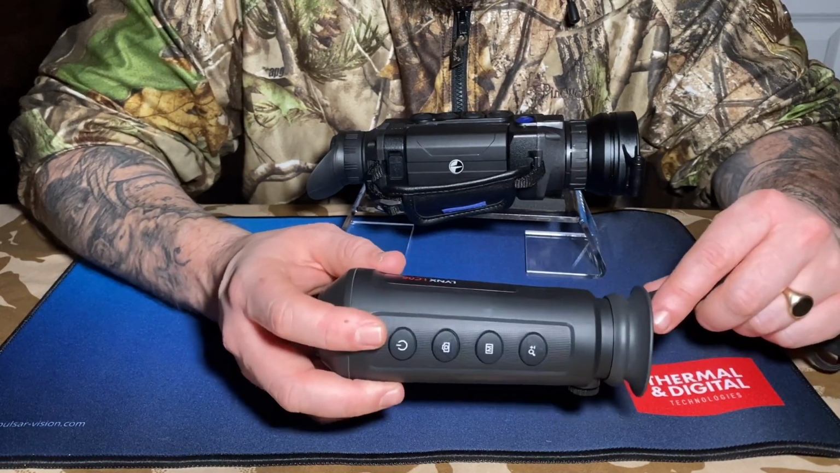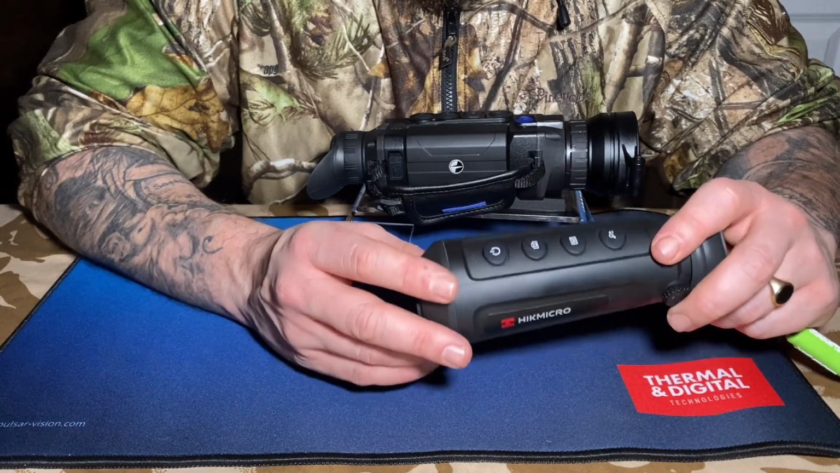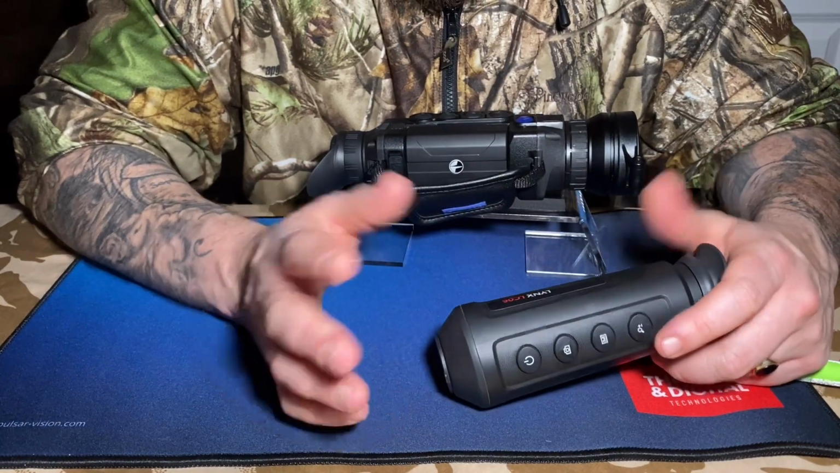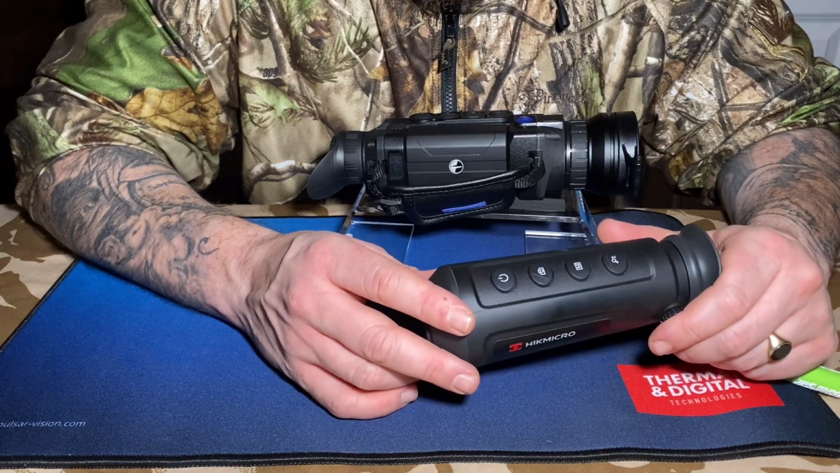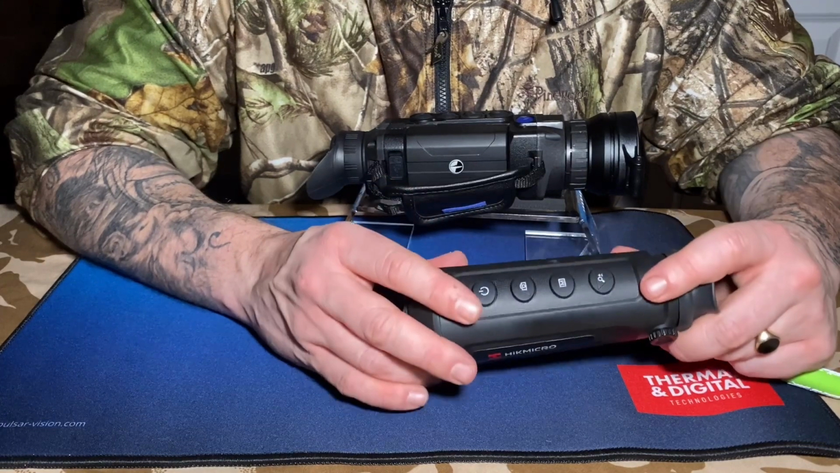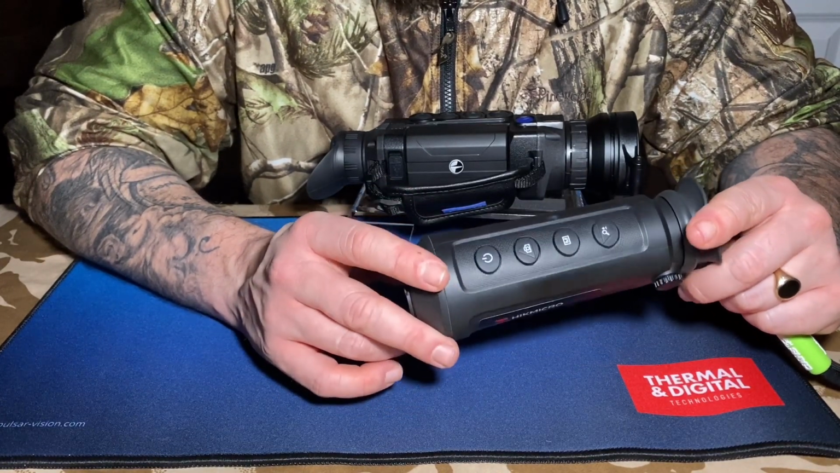The packaging is fantastic, it's robust, well protected, it looks quality, super easy to use, and a lot of features packed into a relatively cheap unit. Not all these thermals out there, even some of the Pulsar ones, have recordability. They don't take pictures, they don't record. This thing sort of does it all. It's everything in a small, cheap unit. Yeah, a lot of features.